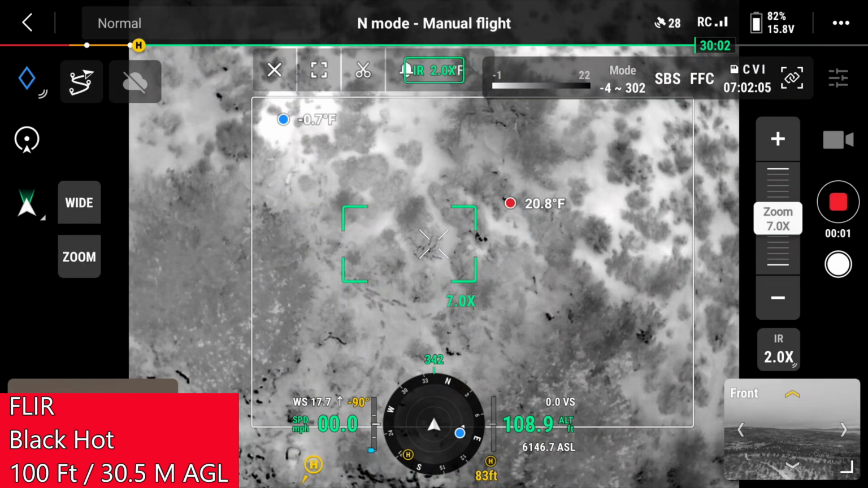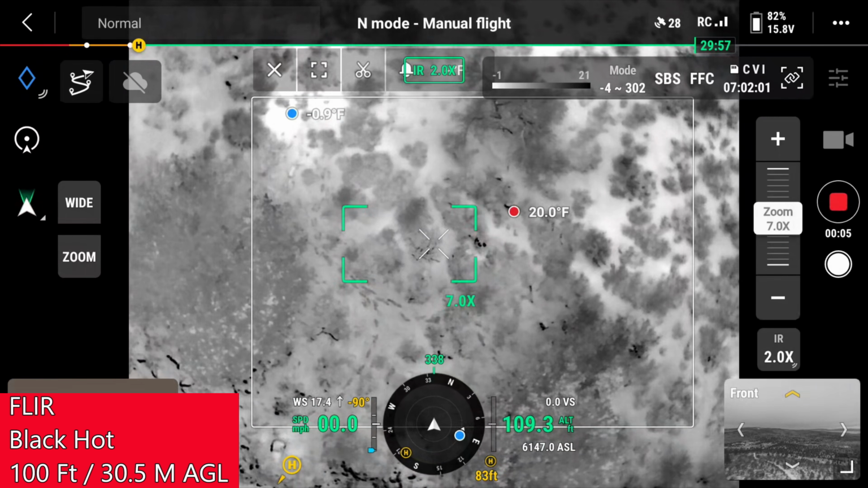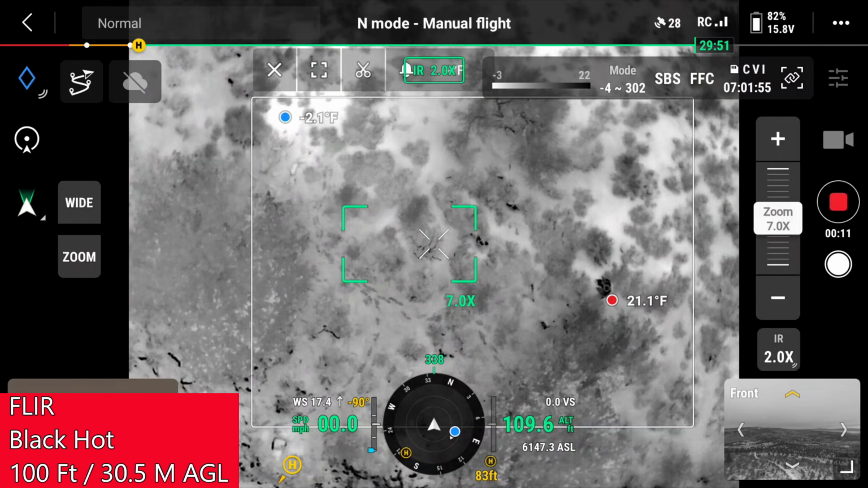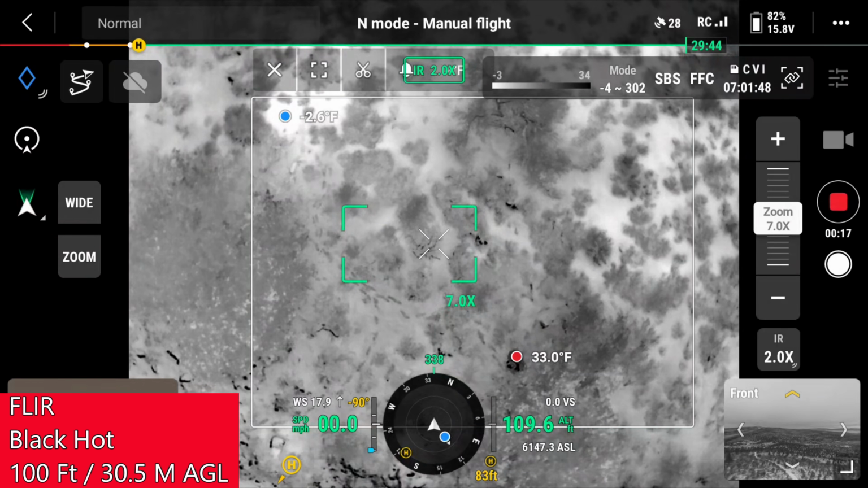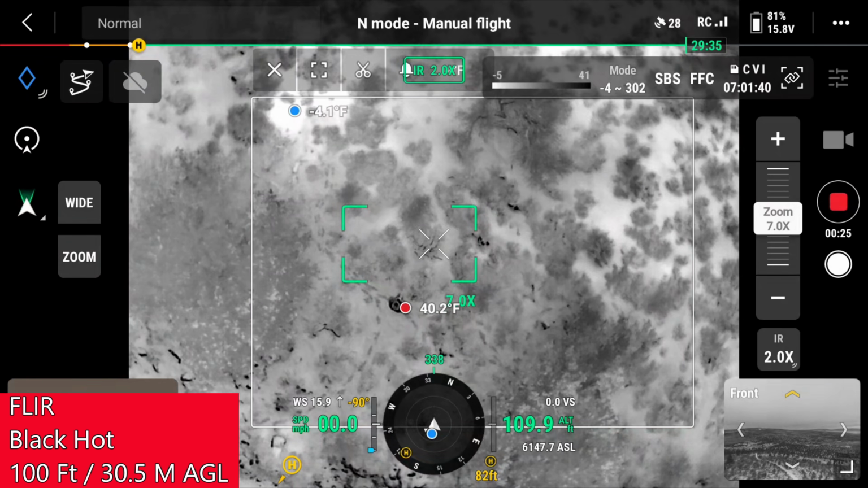This view right here is still the thermal imaging camera, but is a screen recording of exactly what I'm seeing on my drone controller. Pretty much the exact same clip overlaid. And you can see that I've drawn a box around the entire area that will show me both the coldest and hottest portion of whatever is inside the box. A very useful tool. And you can see the hot spot is following me around, meaning that the drone is picking me up completely autonomously.